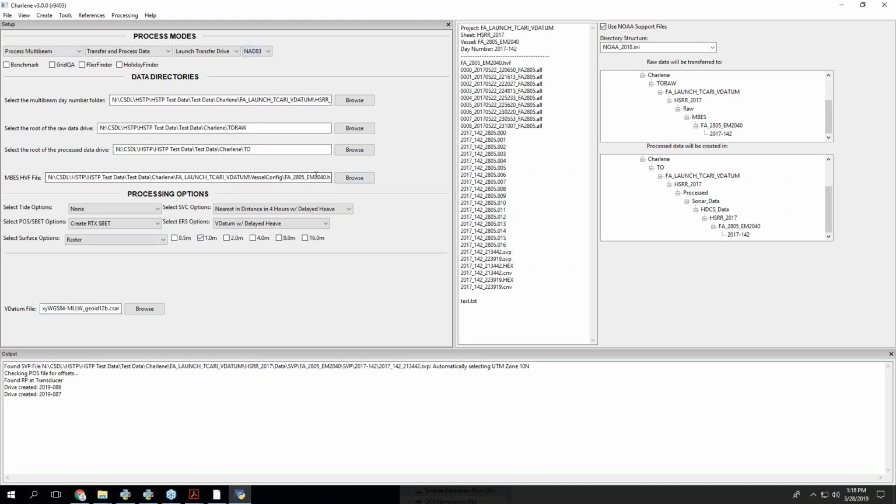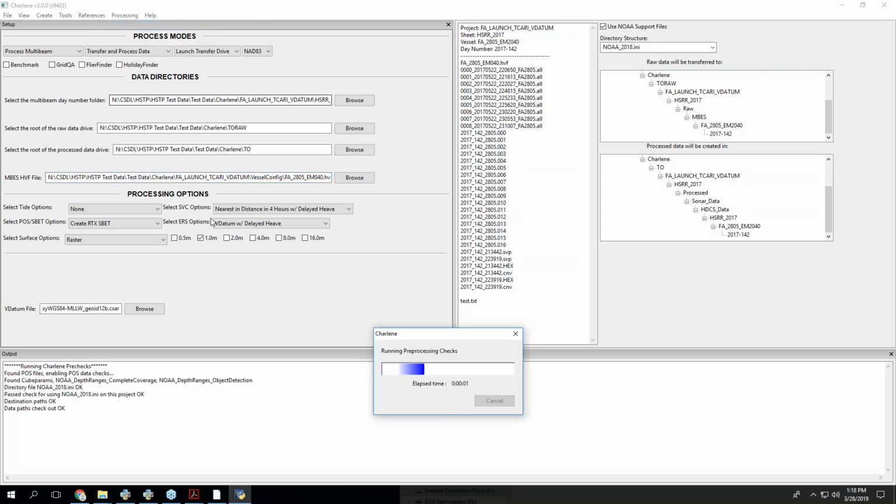I'm going to screw up my project a little bit just to show you a couple things. Okay, so we have it set up for this arbitrary day that I've already had on my data storage system. And then we're just going to go processing, we're going to run. What it's going to do here is go through all of these pre-checks. And it's going to break pretty soon.